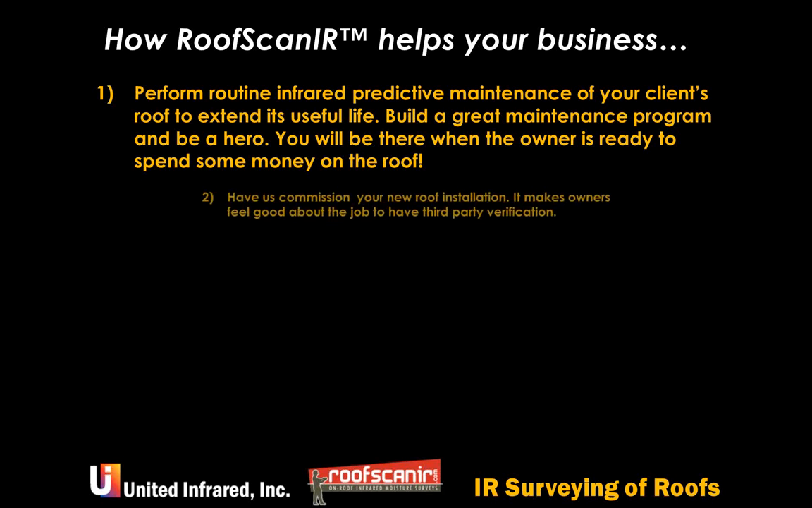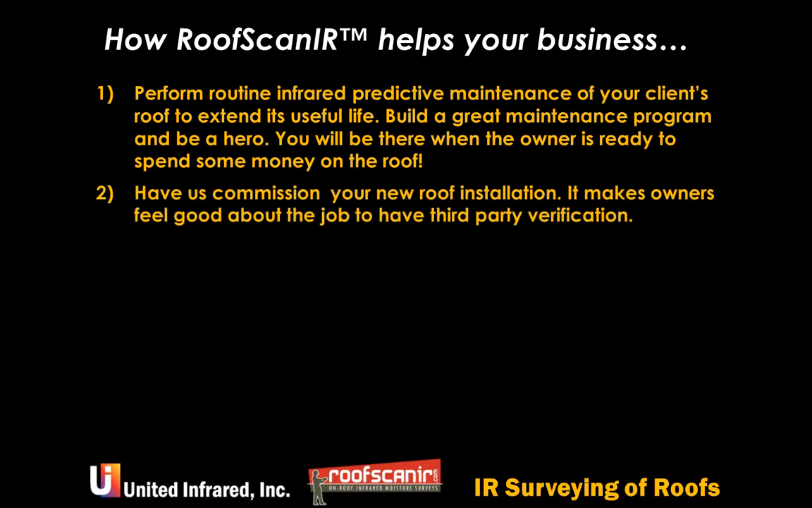Another point is about commissioning the roof, if you will, Ben. How can you help the owner with the commissioning? Commissioning could be done in a completed new roof installation or a recover roof installation, and it entails the infrared moisture scan to hopefully document on the new roof that there's no moisture intrusion.